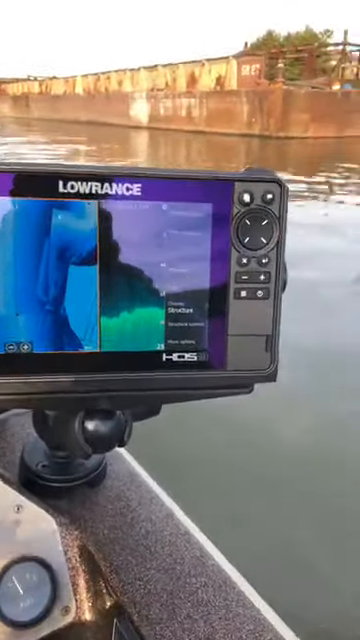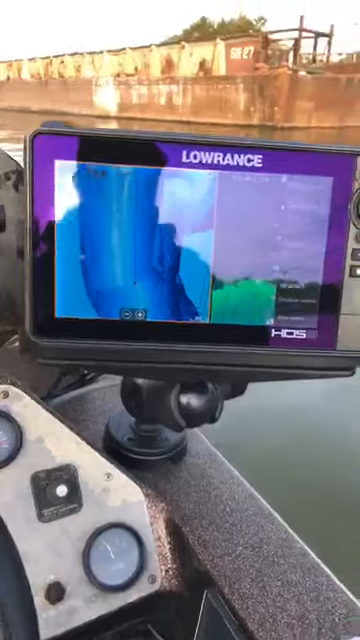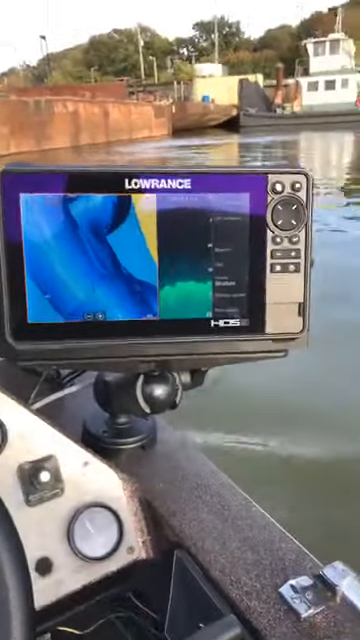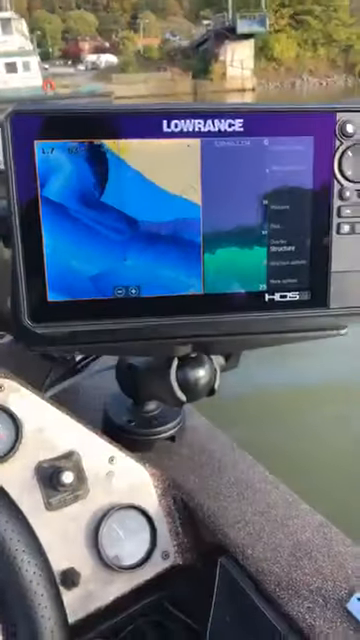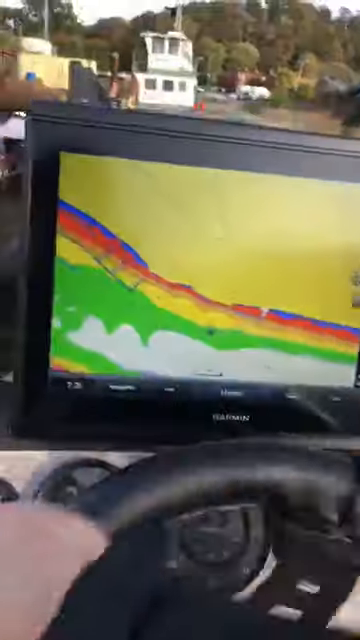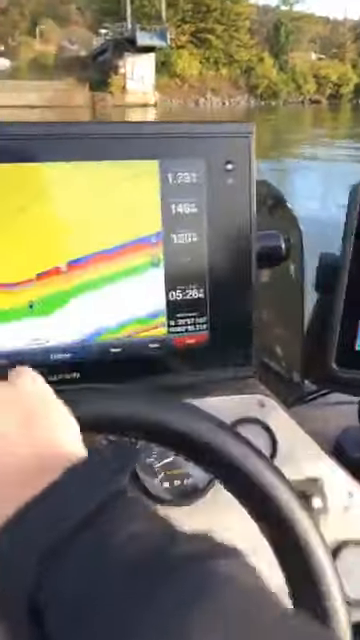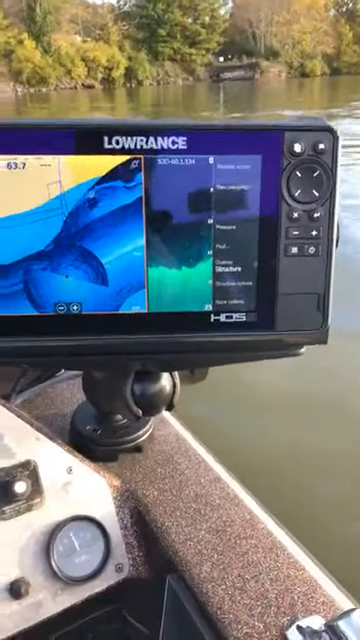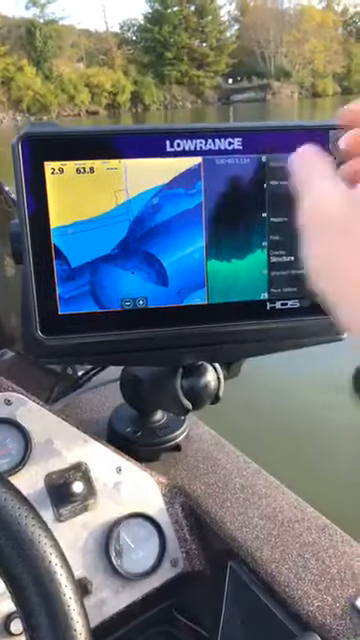Here is the Lowrance HDS Live 9. It's pretty cool. It's formatted more like the Carbon, so anyone that's using the Carbon, you're going to be very, very familiar with it. Current is kicking, so hold on a second. So, completely new unit. Give a rundown while we're idling around.